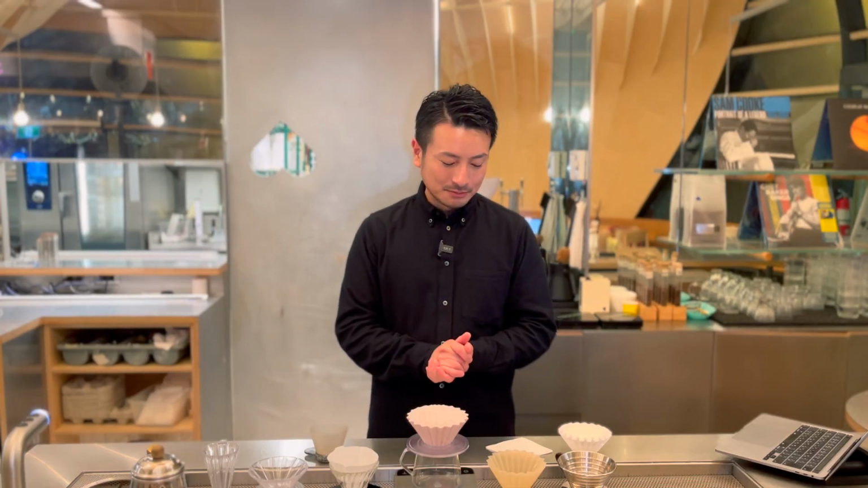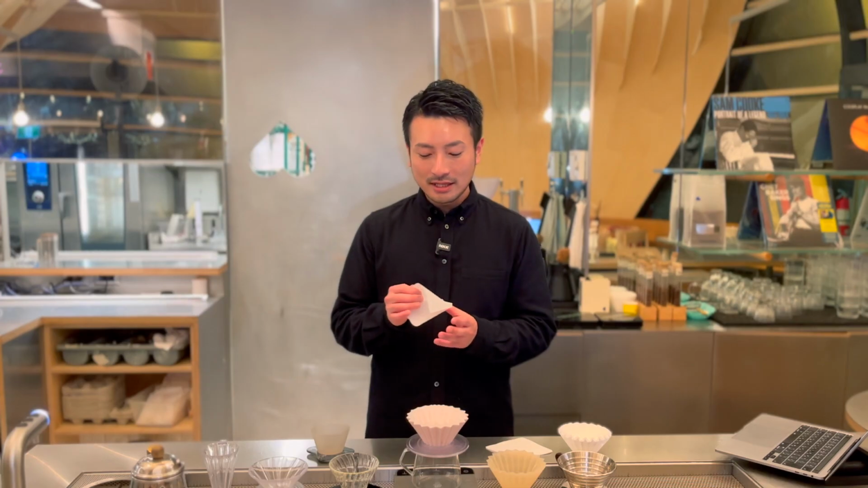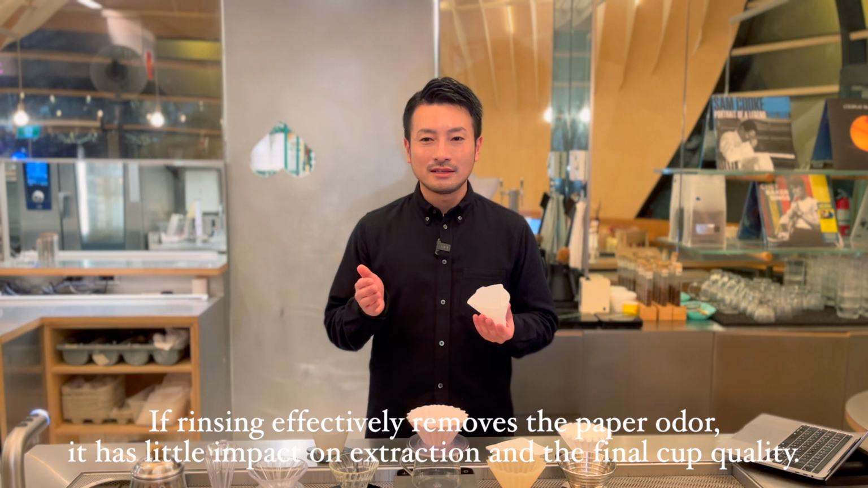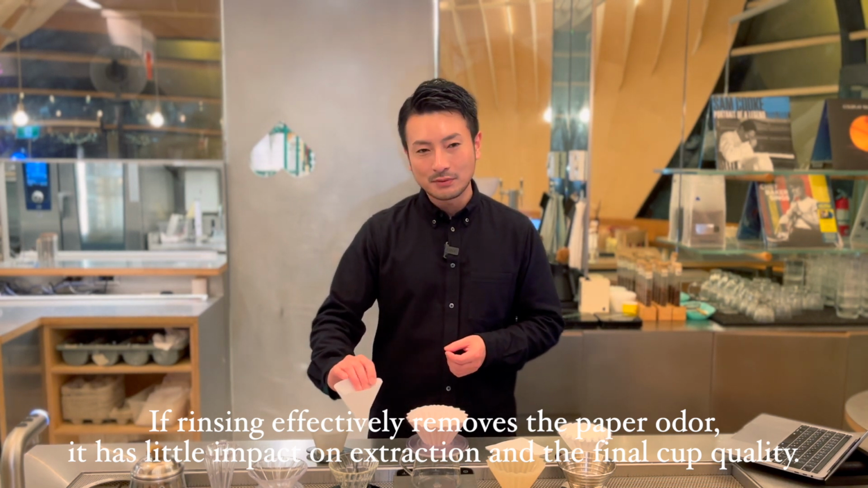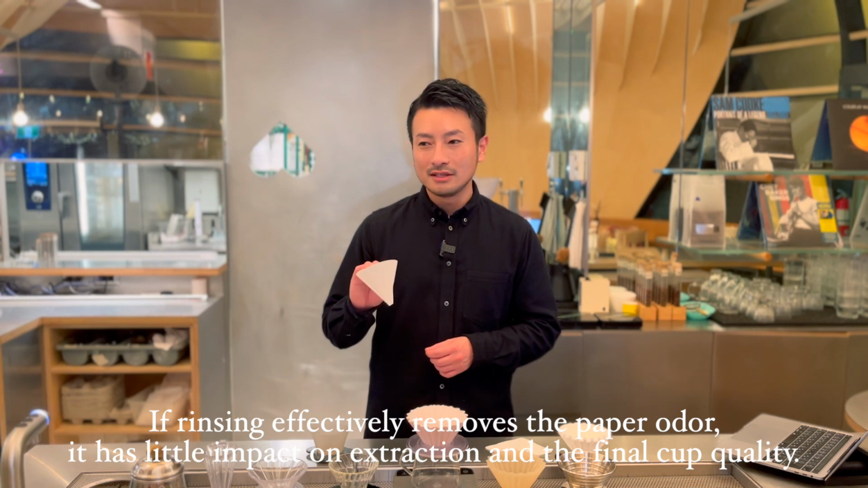Now, some people say that certain paper filters don't smell as much because of the material they're made from. That might be true, but personally, I feel like most paper filters have papery taste, no matter the brand.